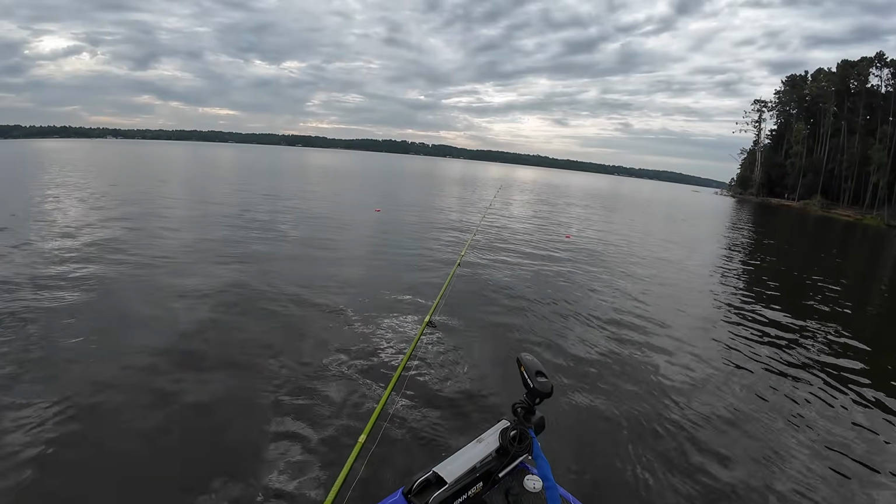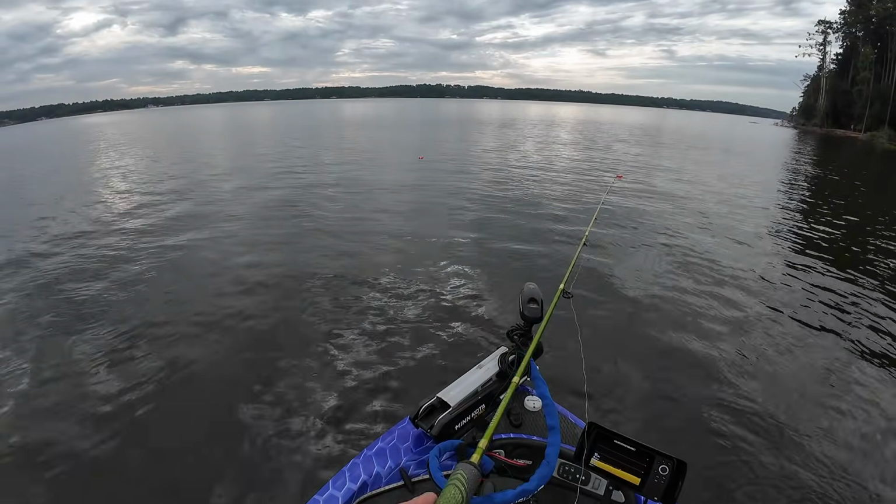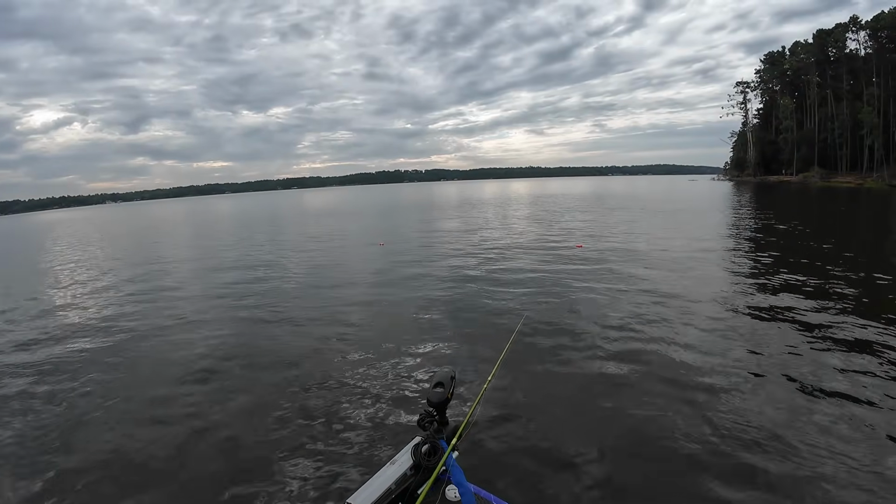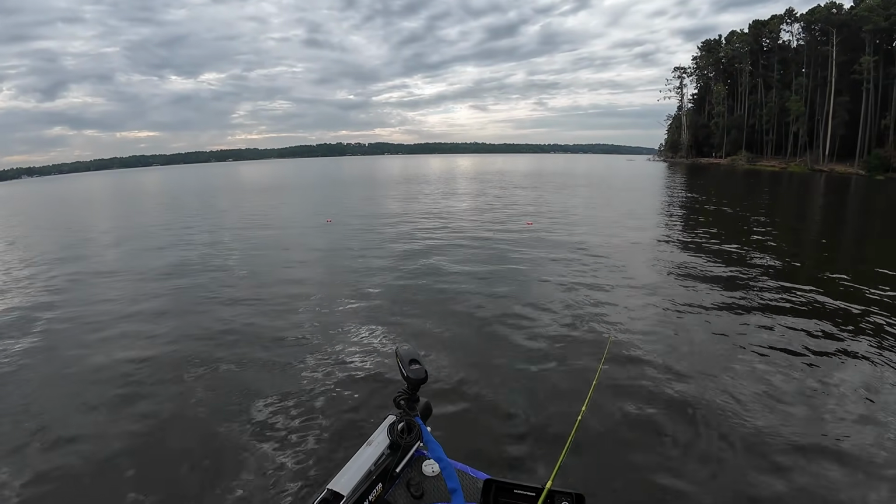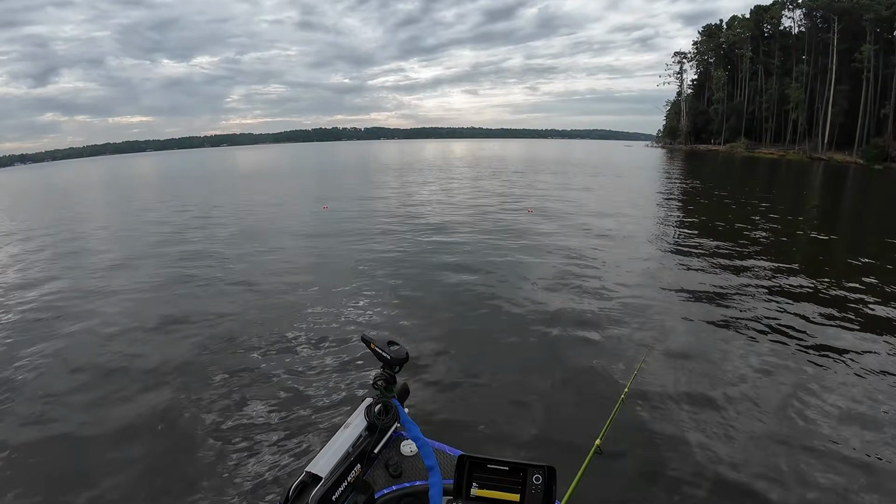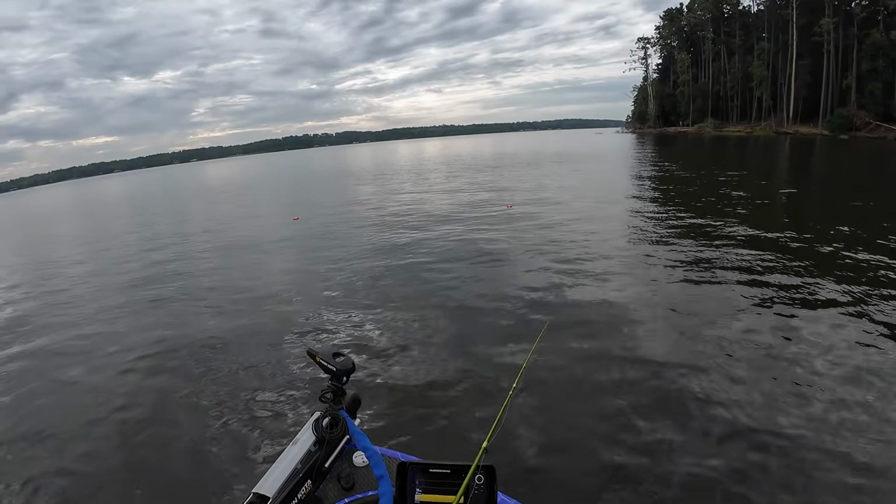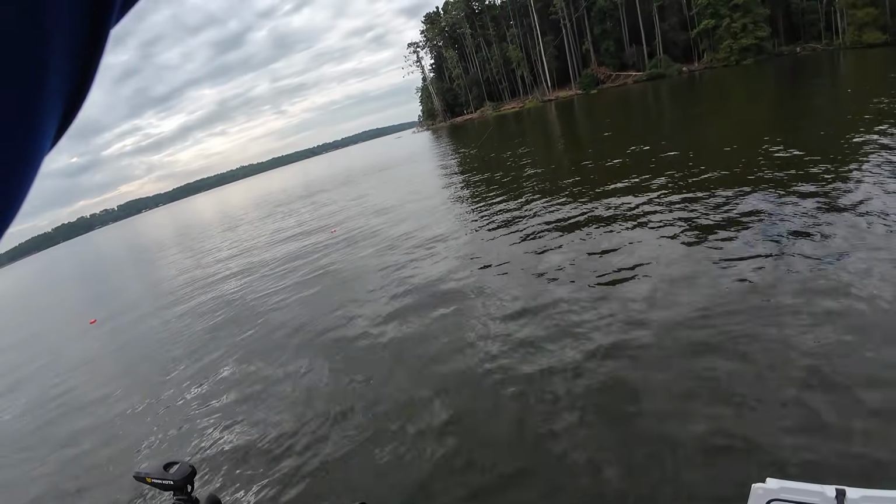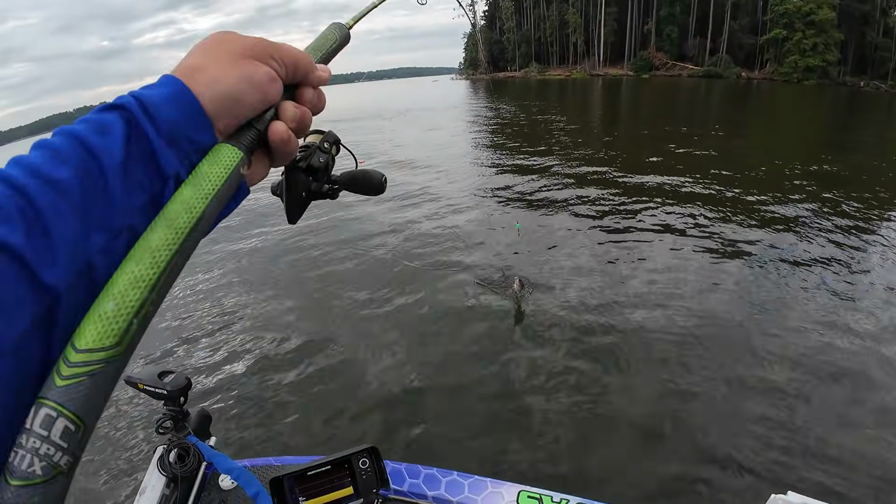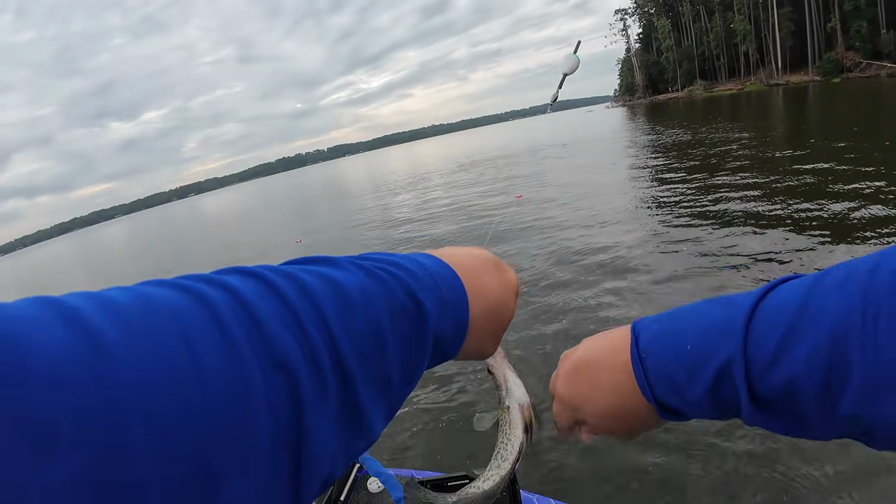Two separate piles right here, like I said. See if we can get bit on this one. Are there any active fish on it? Look like there's fish on it, but are they active? Oh gosh, that one's active. That's active. Look at there, little keeper black, guys. Two separate brush piles, y'all.